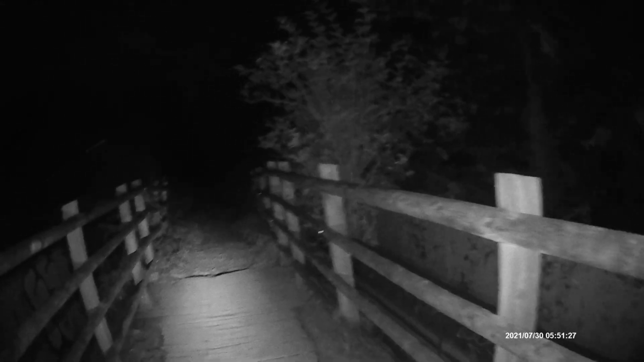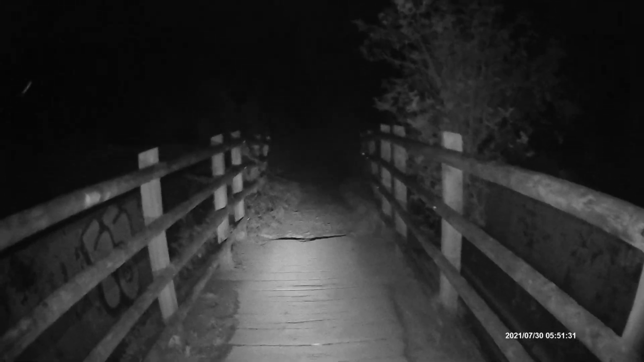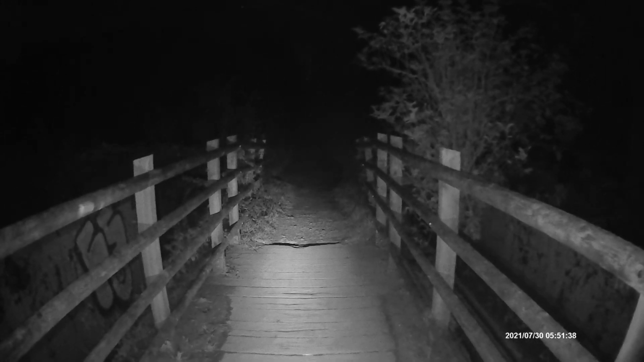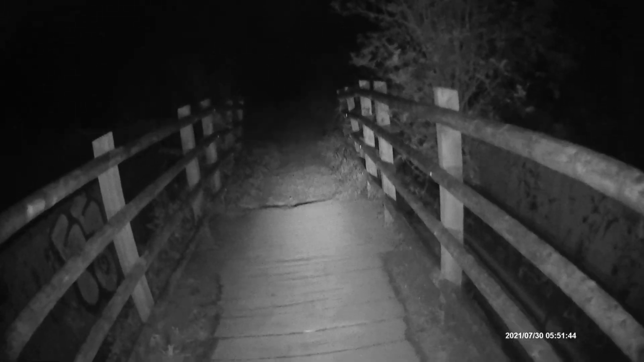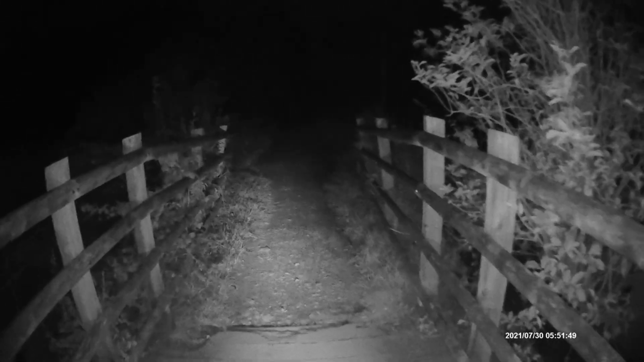If there's anybody watching this video right now, do you know if you can get down somewhere so you can go under this bridge on what used to be the railway track? Does anyone know? Is there a way down, like an easy way? Because I don't think there's any railway lines down there. They've removed them all. But I don't think I've been down there before.